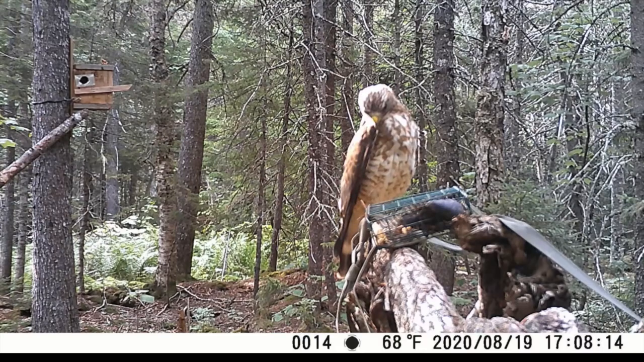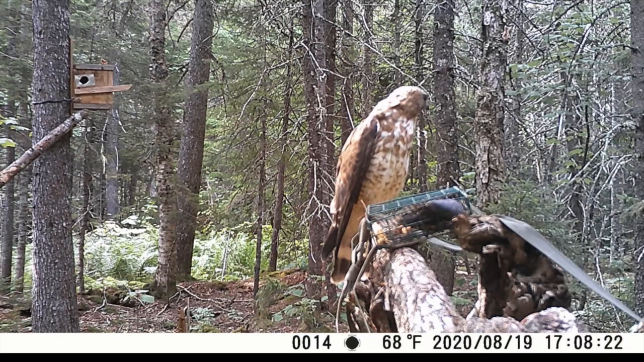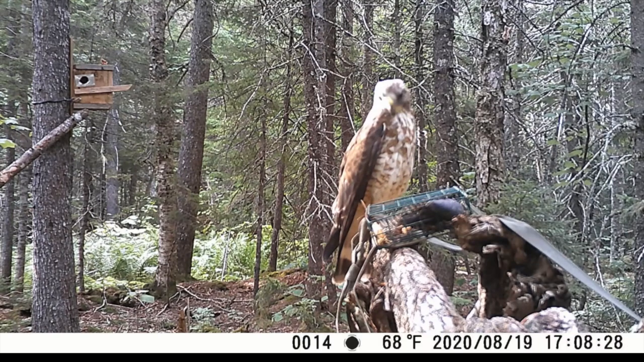Right. Yes. Running water triggering your camera? No, not in that case. No, it was just far enough away. Yeah, but it will at times. It depends. Sunlight reflecting off water will at times as well too.